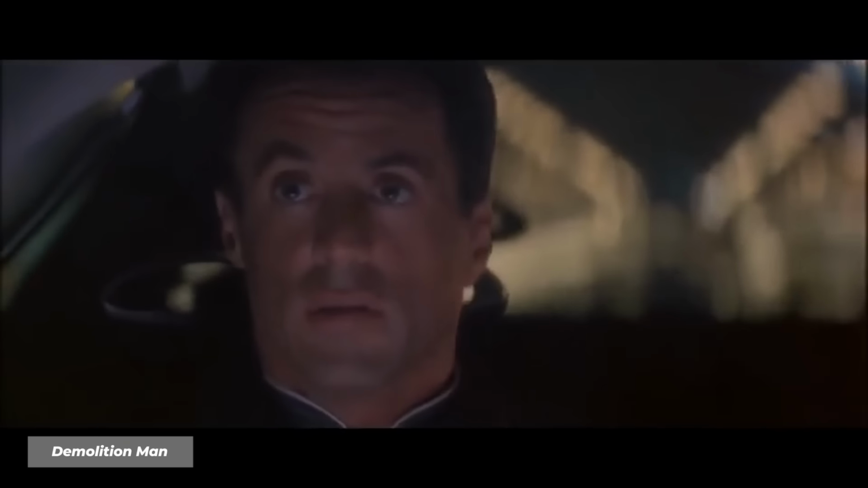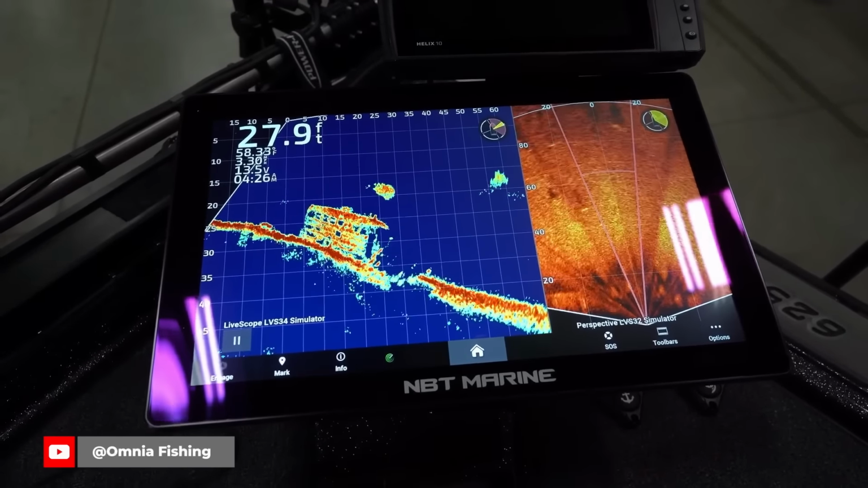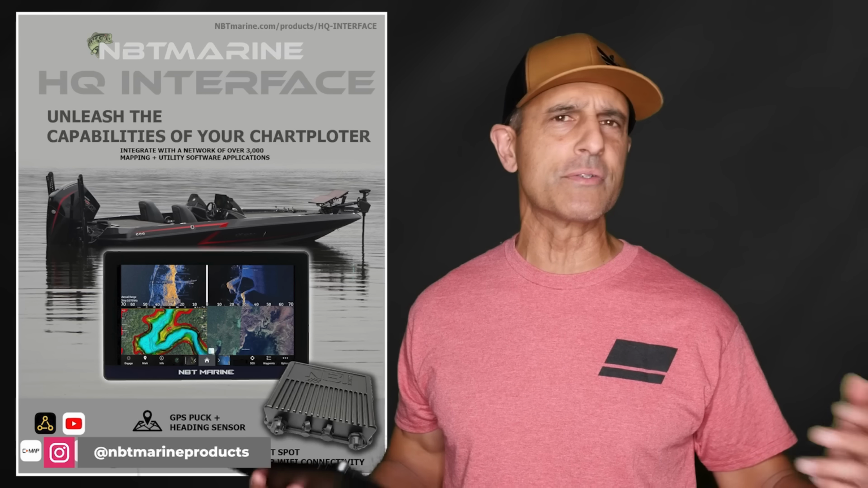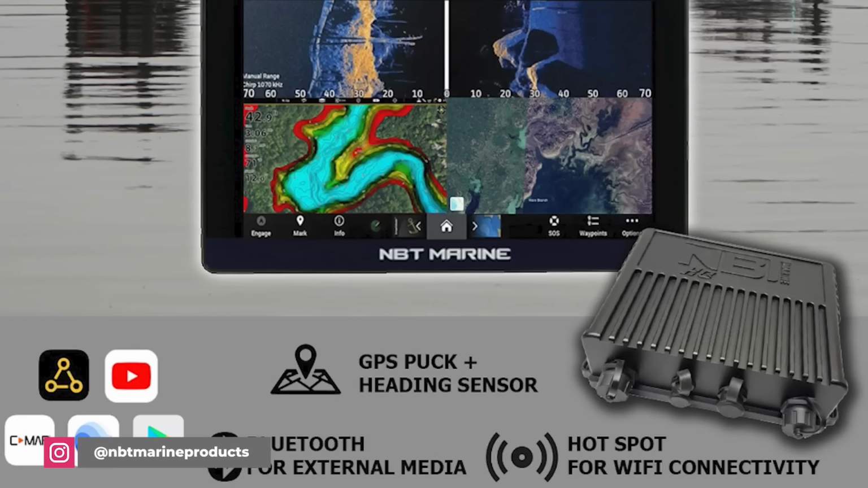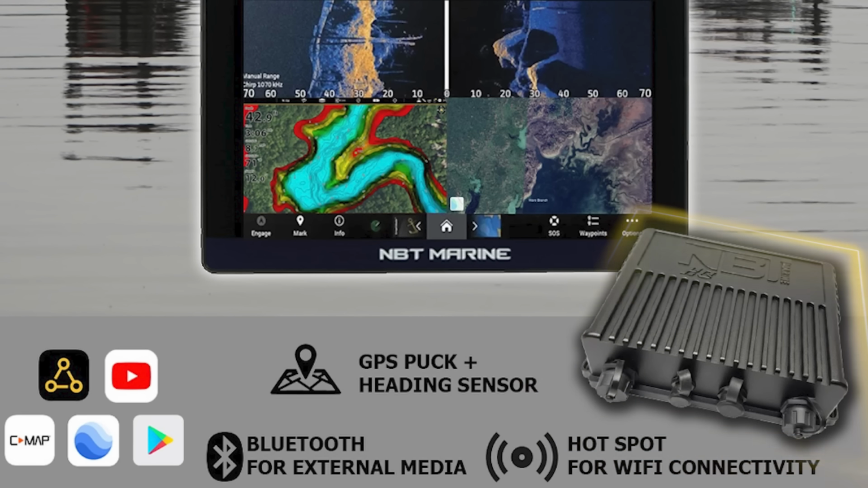No way. Yes way. Now you might recall that NBT got known for making those giant 22-inch screens that guys were running LiveScope on. Well, NBT owner Mitch Petrick has continued to innovate, and one of his new deals is this, the HQ interface box. That's the black box, which looks like a sonar black box in the bottom right.